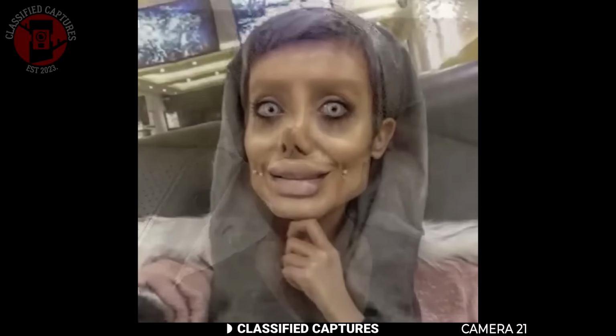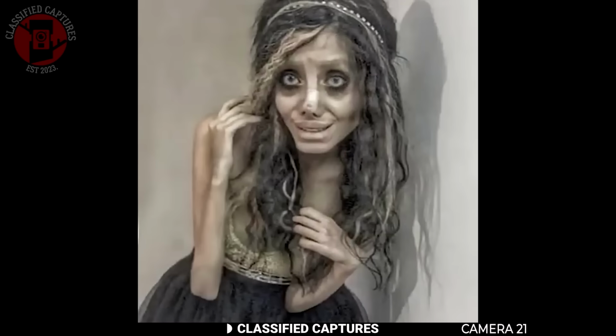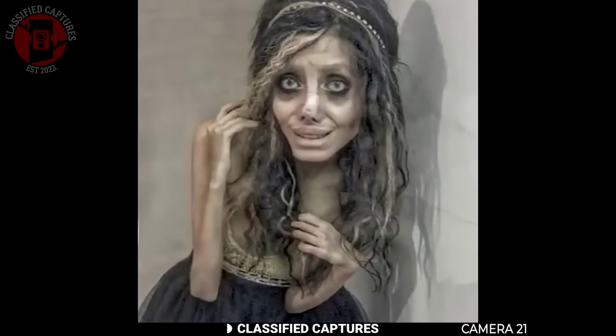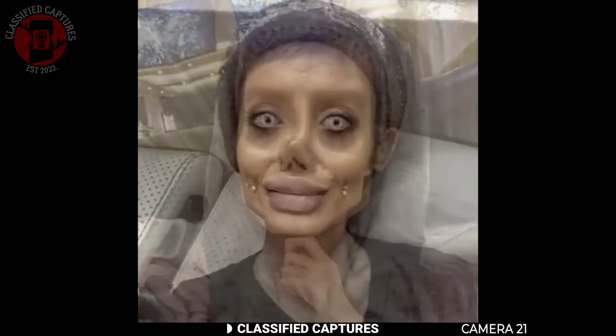Remember this viral face, the bony, skeletal Angelina Jolie look-alike that shocked the internet a few years ago? Millions of people were horrified that someone would go to such extremes just to resemble a celebrity. For a long time, many believed this was the result of radical plastic surgery, but later, the truth came out that the woman behind those viral images was actually Sahar Tabar, a 19-year-old from Iran.